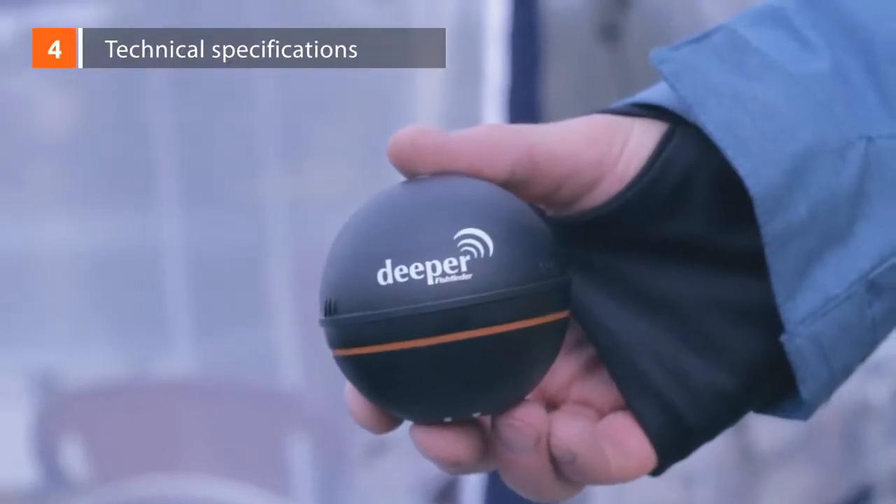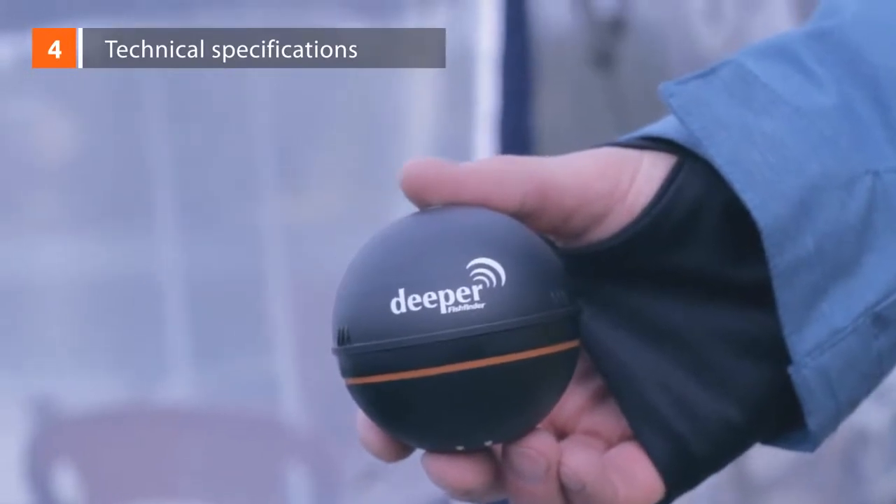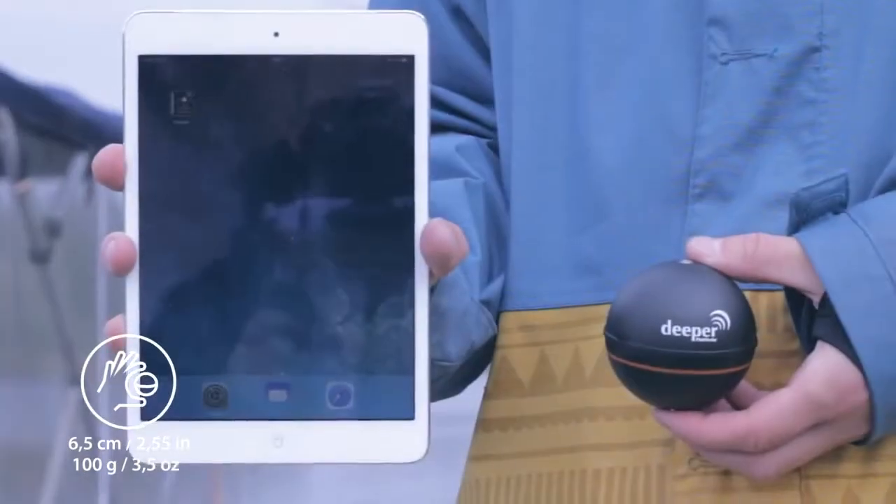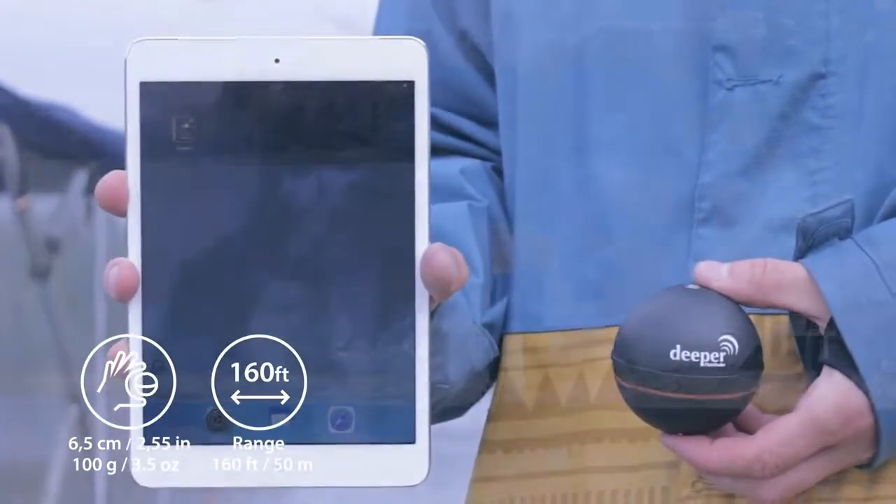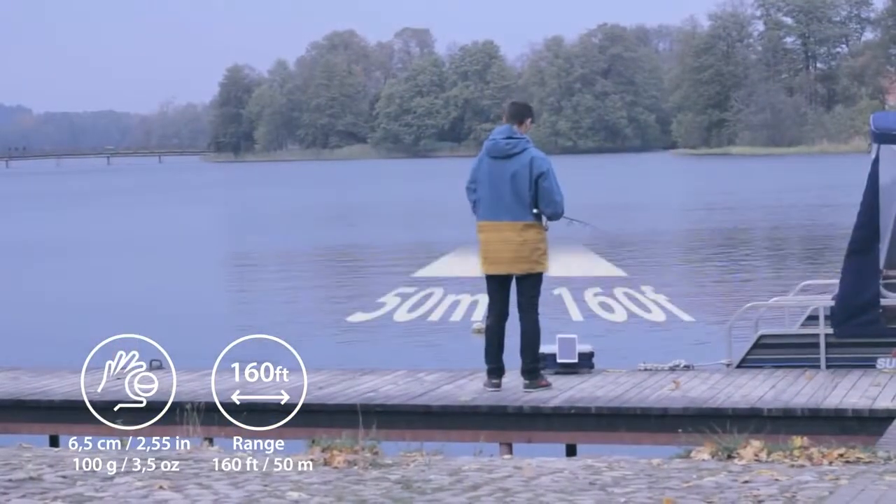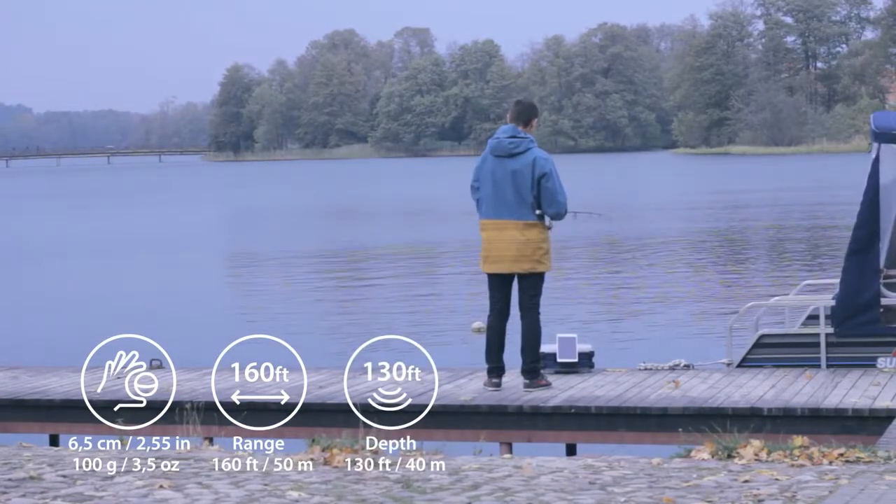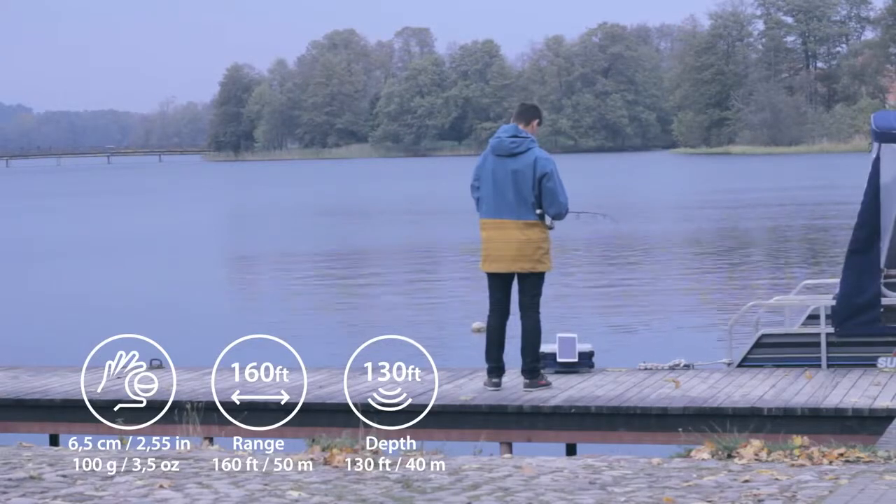Technical specifications. Deeper is 2.5 inches in diameter and weighs 3.5 ounces. A Bluetooth connection sends a sonar reading to the phone or tablet from up to 150 feet away, so a cellular connection or internet data is not required. Depth range is from 3 feet to 130 feet.